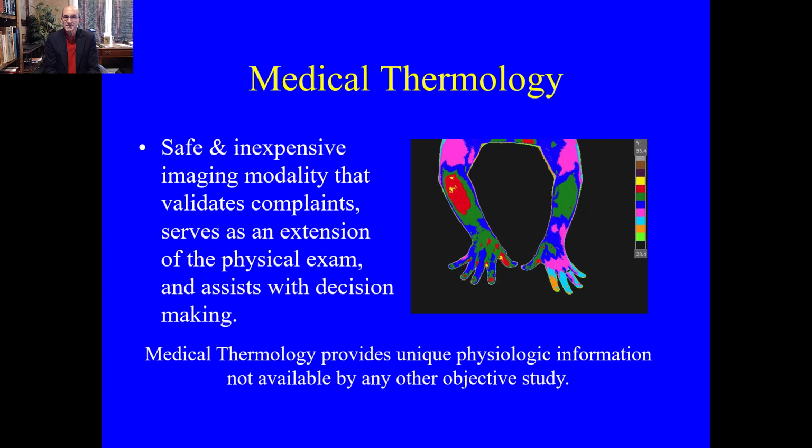Medical thermology is safe and inexpensive. It's an imaging modality that validates complaints, serves as an extension of the physical examination, and can assist with decision making. It's a physiologic study that provides information that is simply not available with any other objective structural assessment.